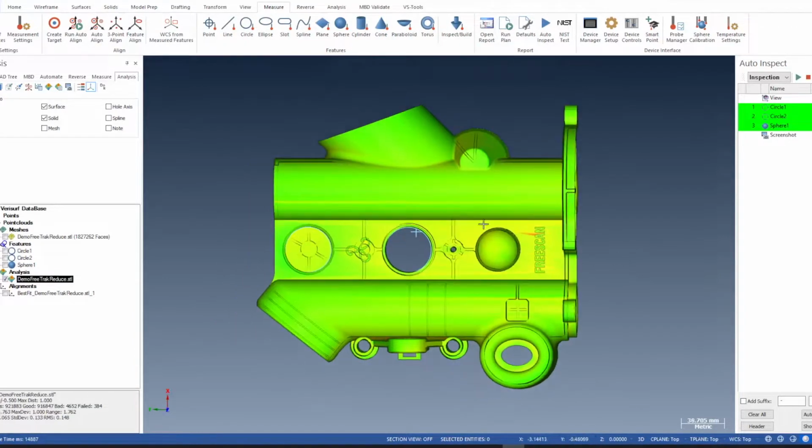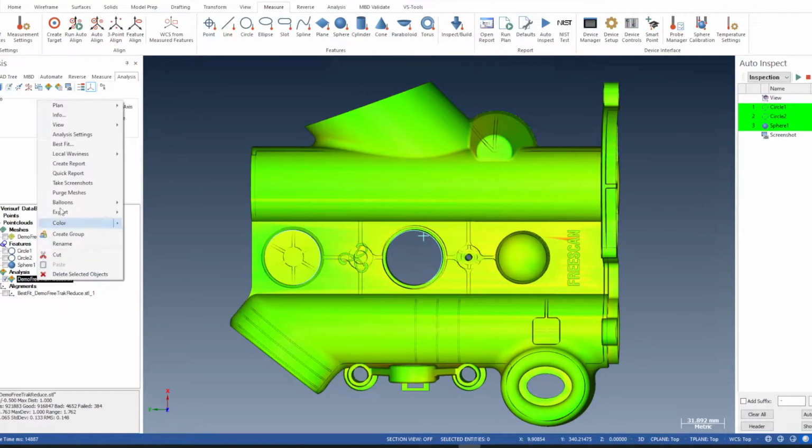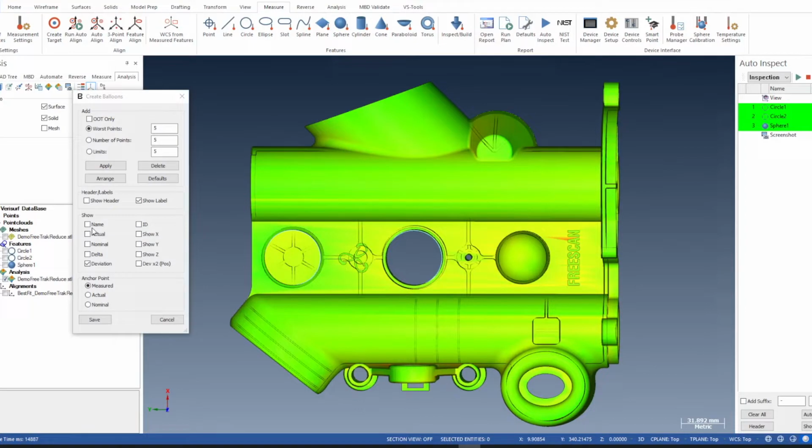You can put balloon text on this. If we have it selected, analysis, go right mouse, balloons, auto add balloon, and you can display any of this information. For something like this, probably just the deviation. So click on it and drag. Also, you have this message as well.